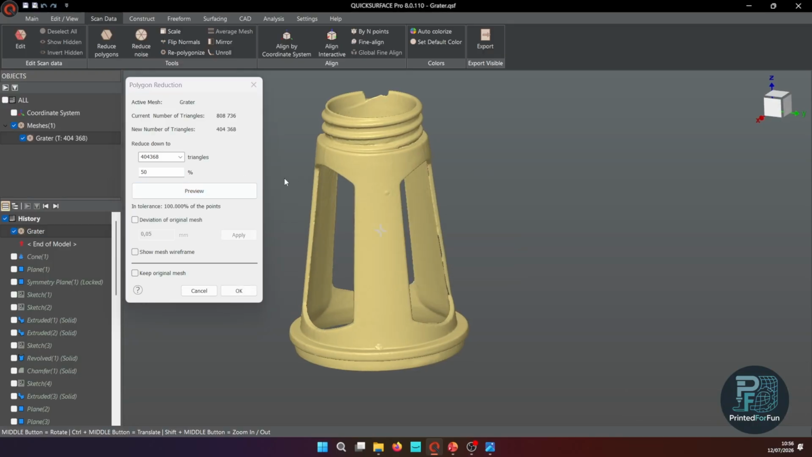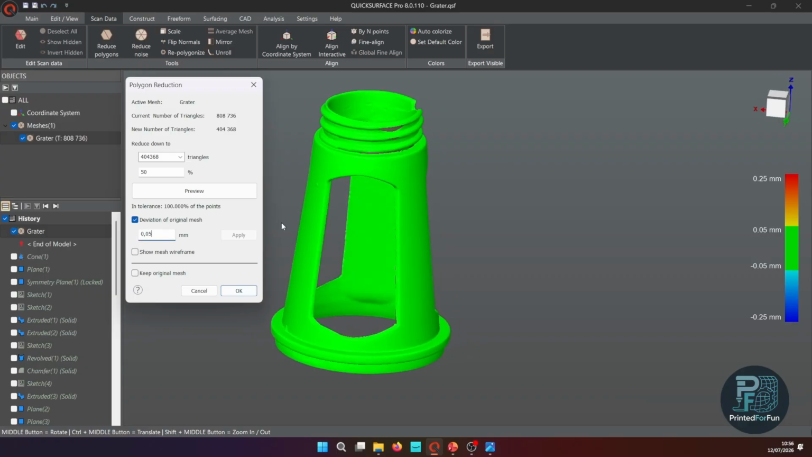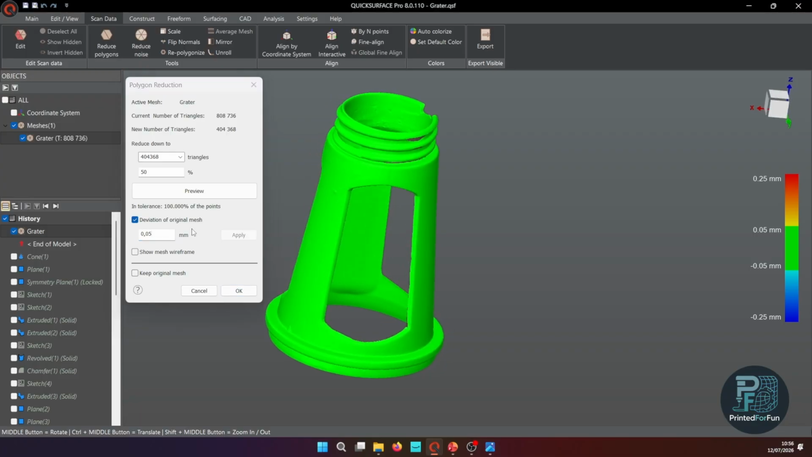So let's preview it and now go into the deviation analysis. Currently everything within 1/20th of a millimeter, so 0.05 millimeters, from the reduced mesh to the original mesh is still within tolerance. We see 100%. Now we can even reduce it further.